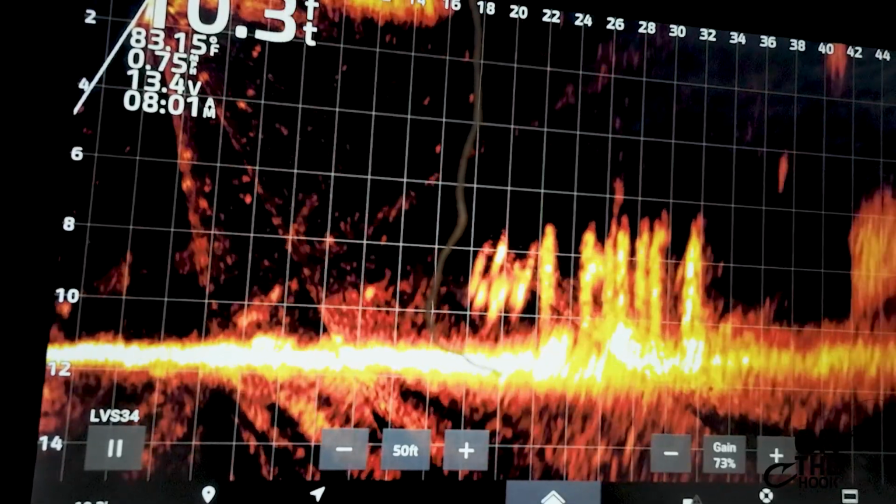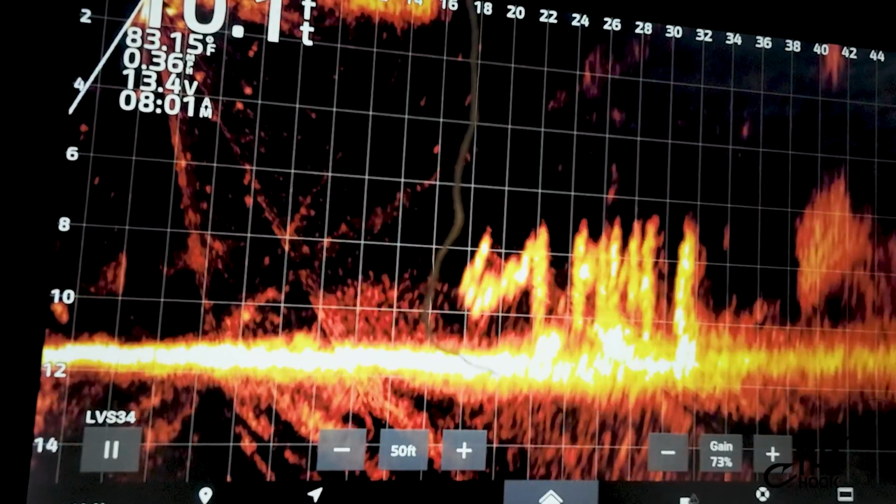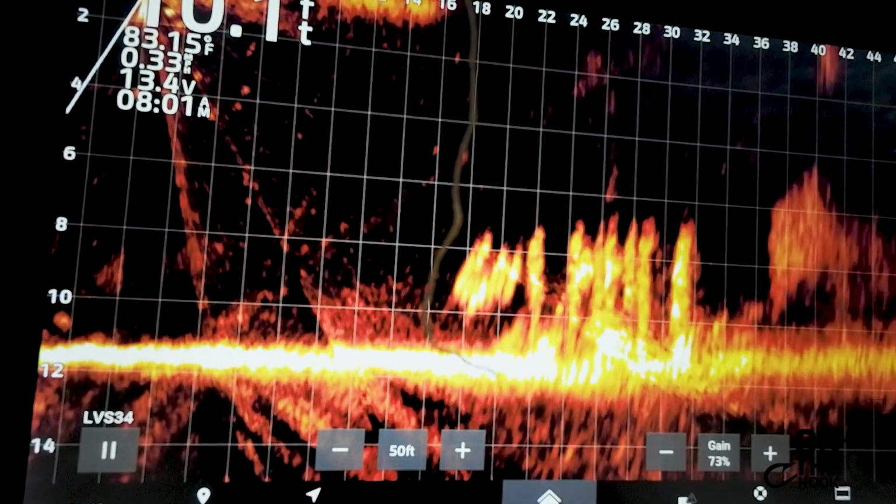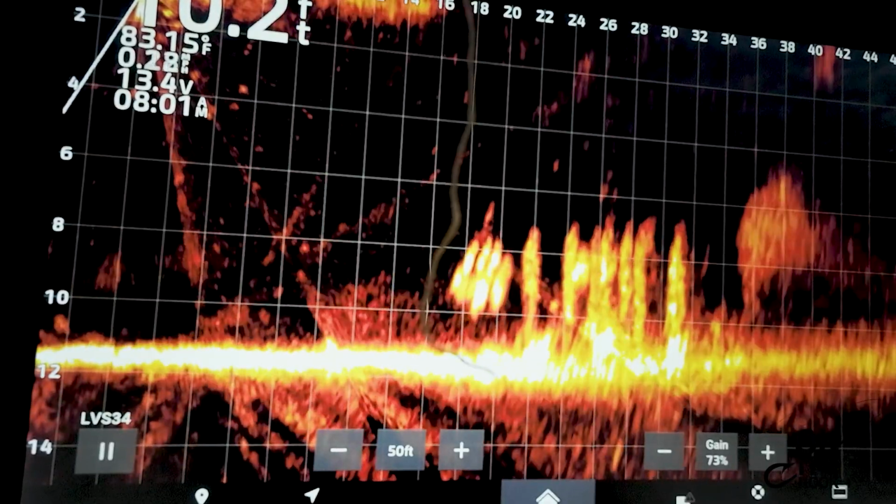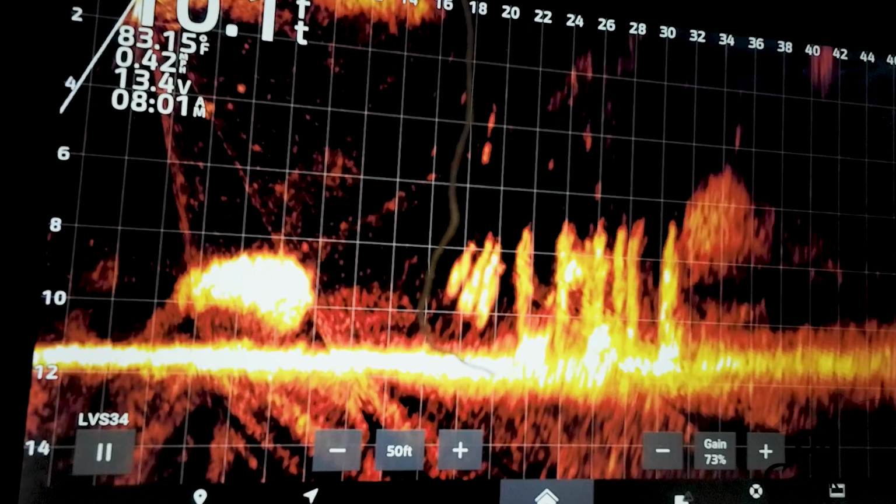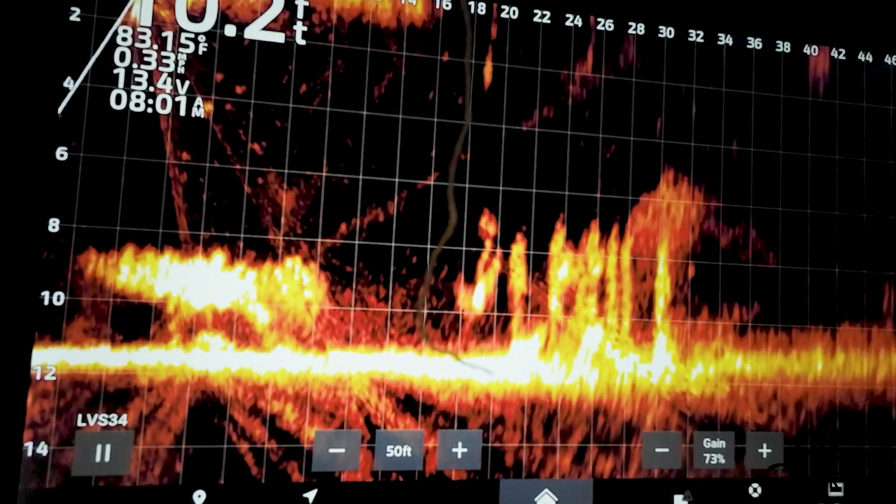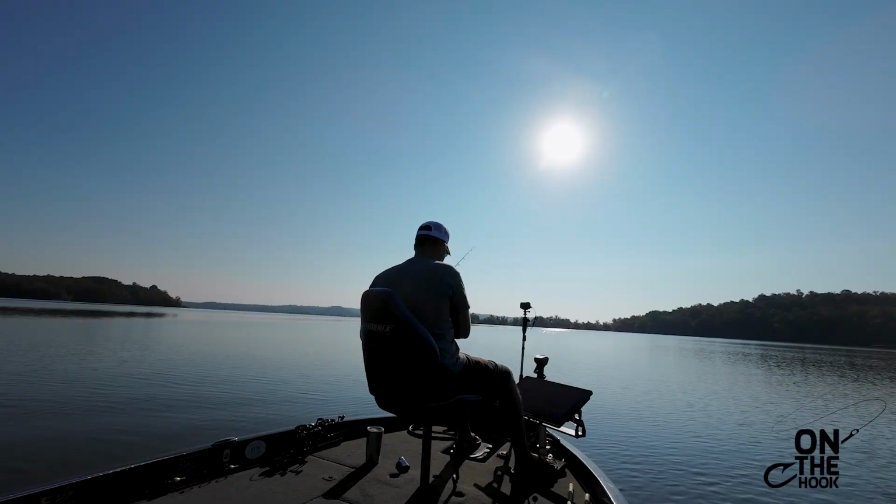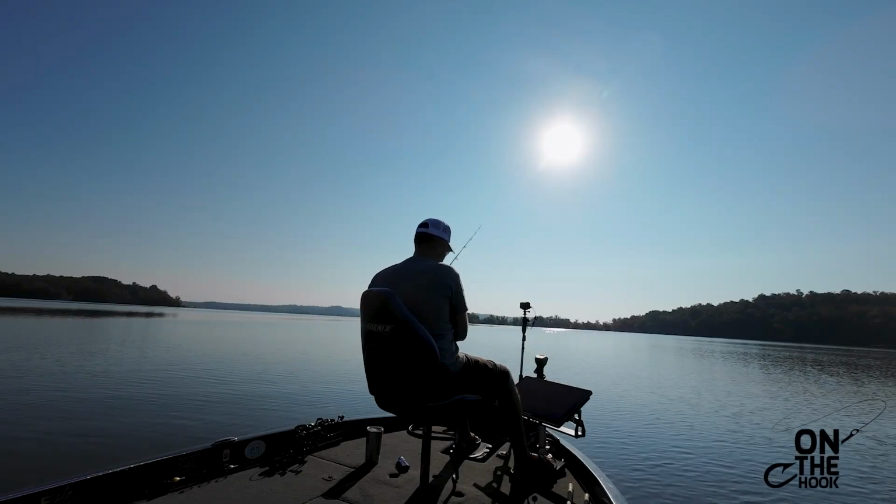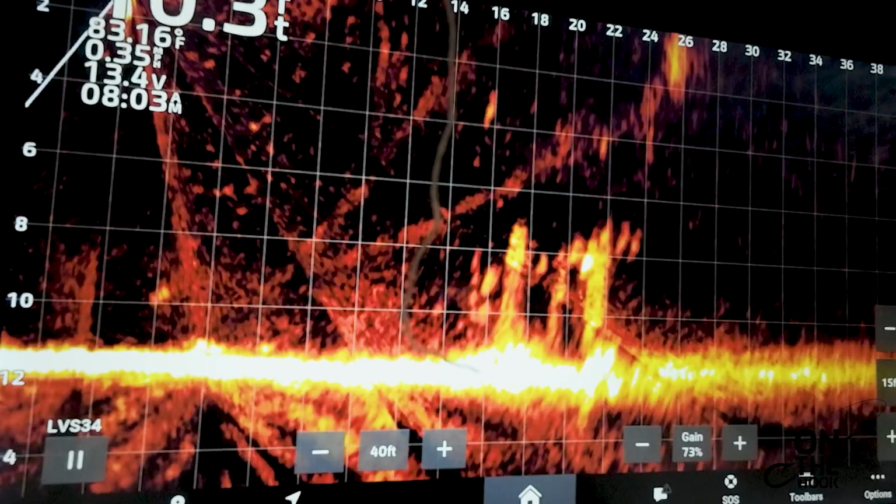I don't know what I've caught this morning. 40 fish in an hour in 53 minutes. Been catching about a fish a minute, I guess. Not all keepers. You ain't gonna see all of them because some of them small fish. Like that one. Get out of here. Go away.